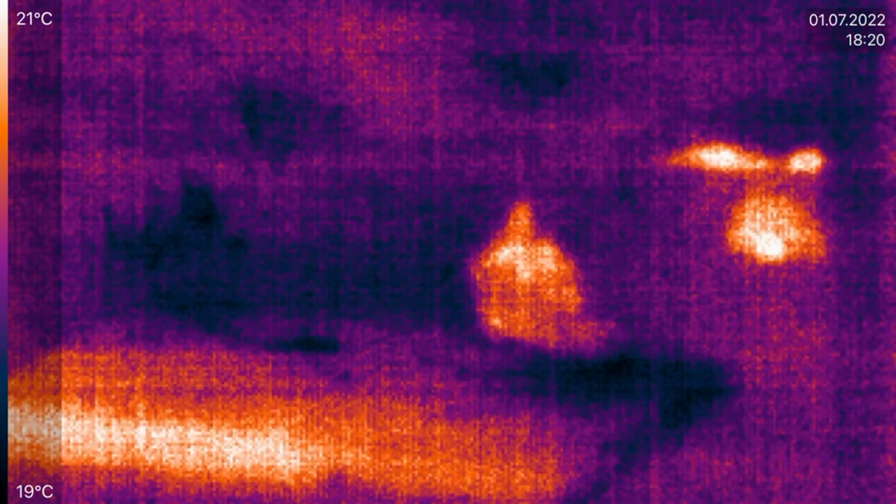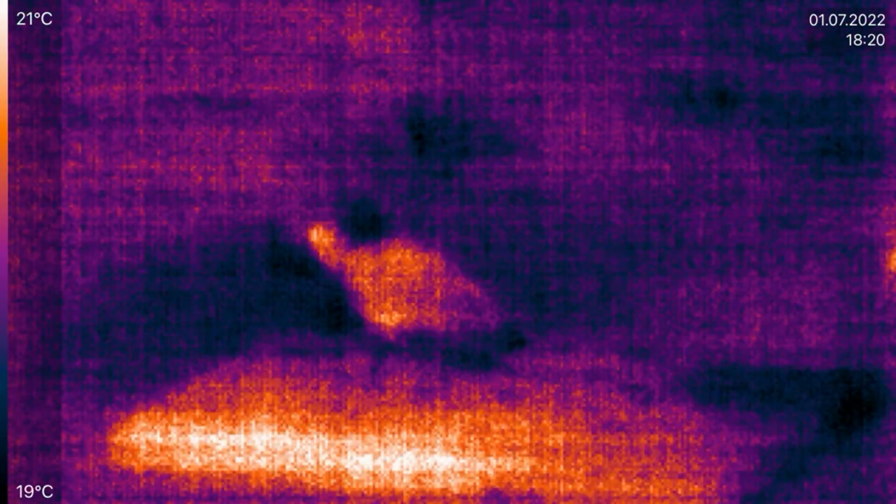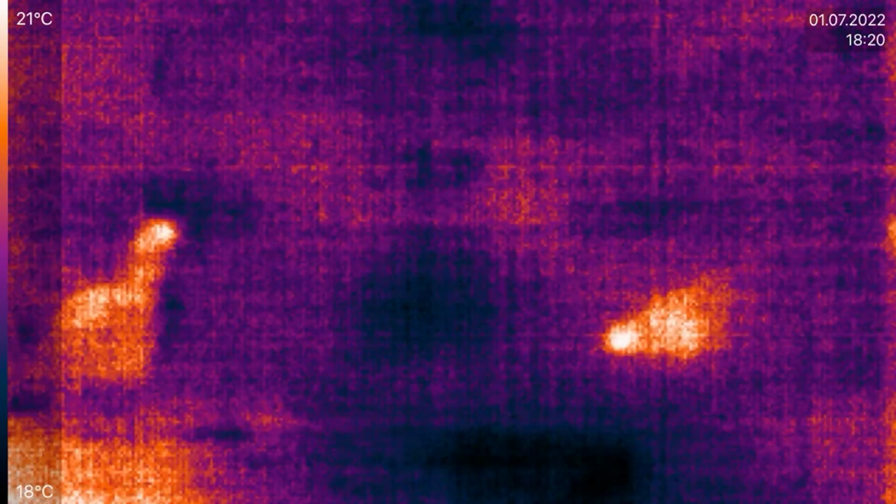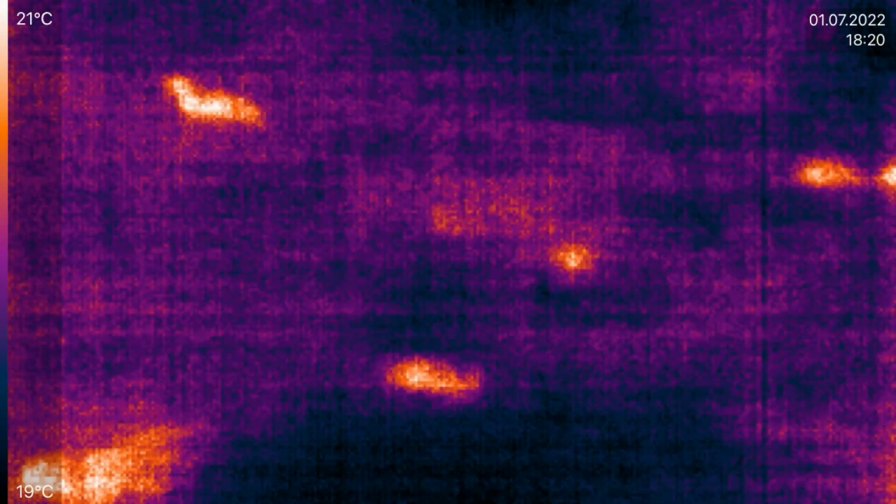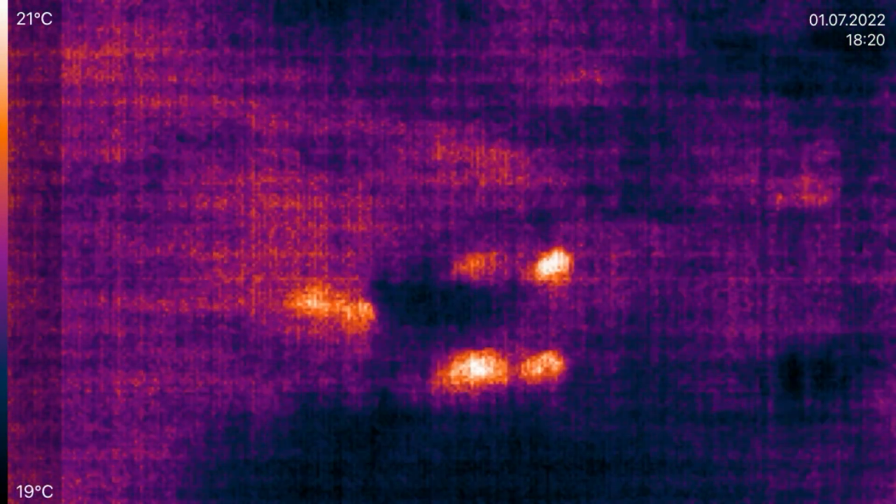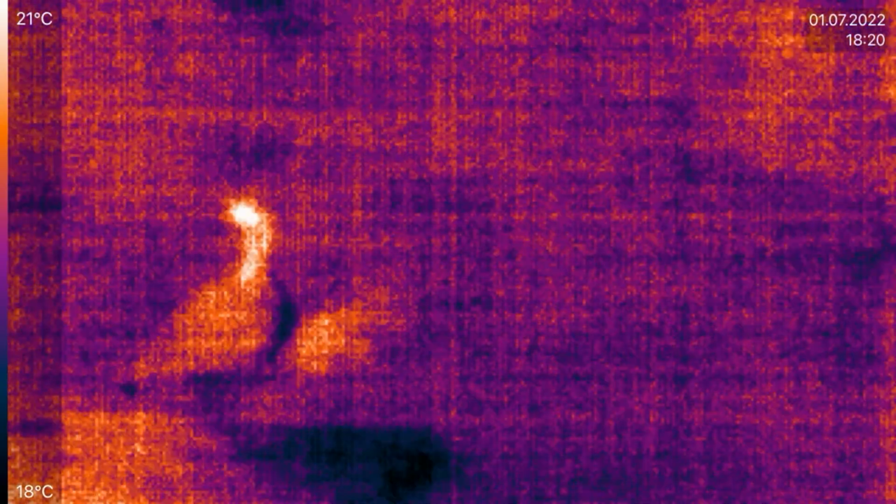And now we are switching to the non-stock lens that gives better zoom. While I was switching lenses, a couple of ducklings showed up near the lone duck on the raft, and you can see them in the background swimming around. So as you can see, this gives you better zoom, obviously, but you don't really lose that much in terms of thermal contrast, to be fair, which is quite promising.